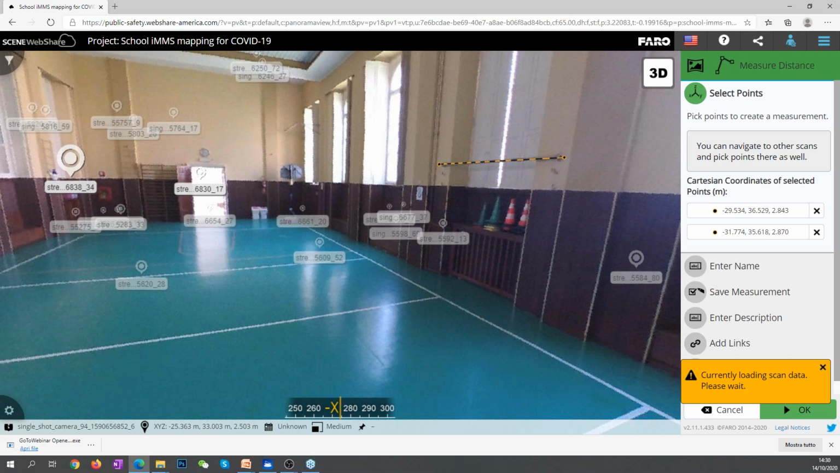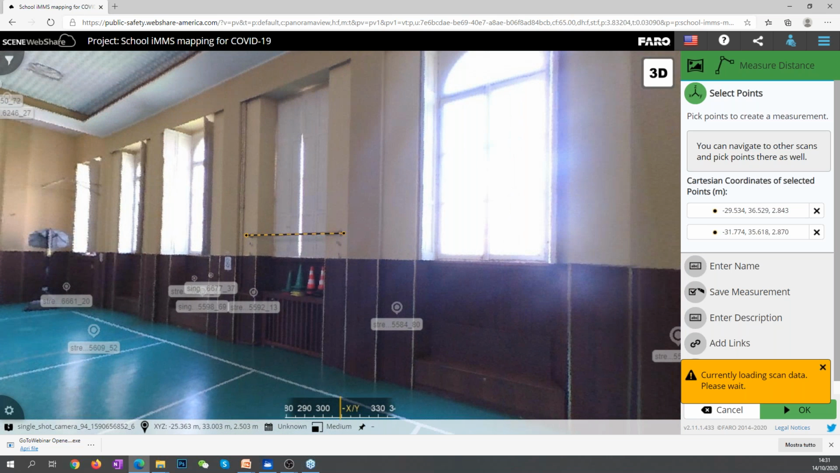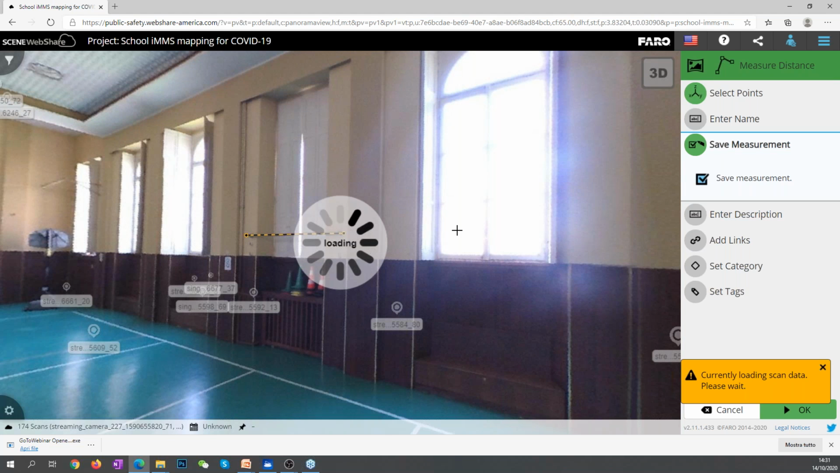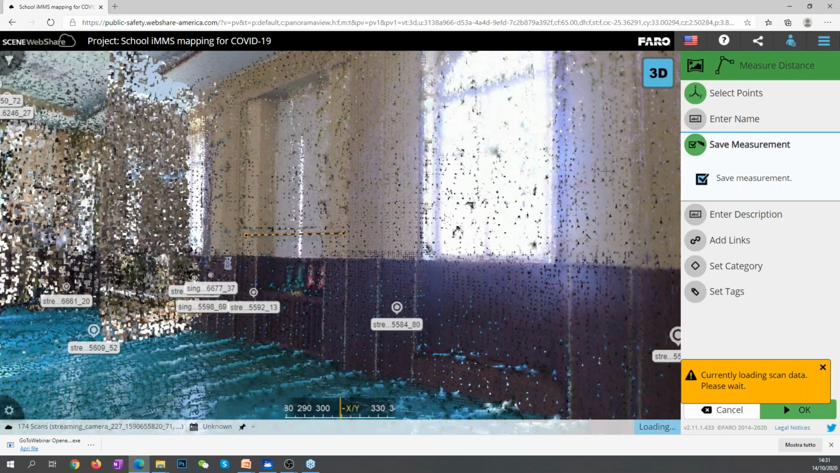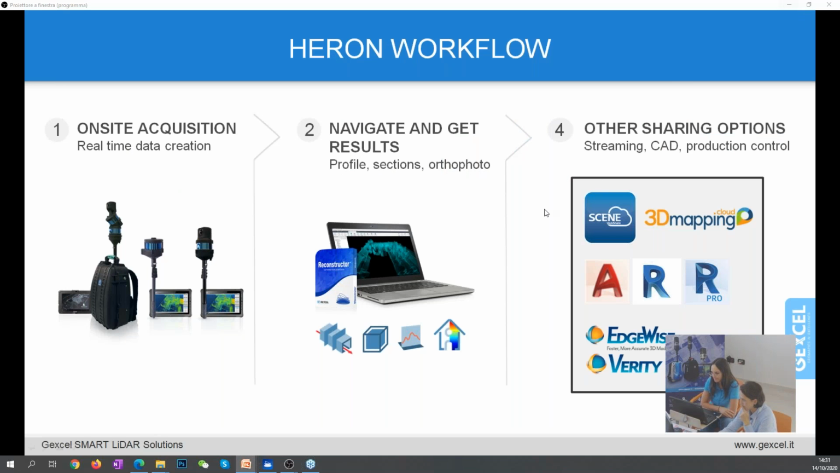So when you have done all your job, you can upload the data in the Faro WebShare, for example, and you can share the point cloud, you can share the pictures, and it's something that you can really concretely use, because as you see, I am taking some measures, I am navigating inside the models. I can go back, for example, to the 3D. So you can really share the completeness of your data. Okay, let's jump back to the presentation.